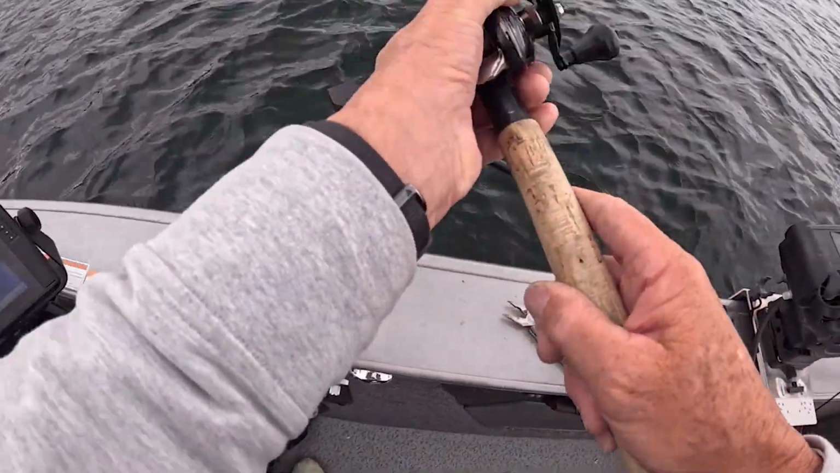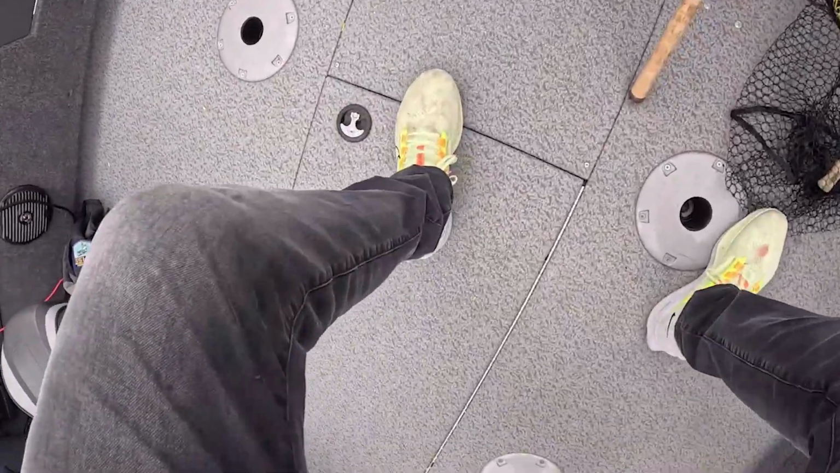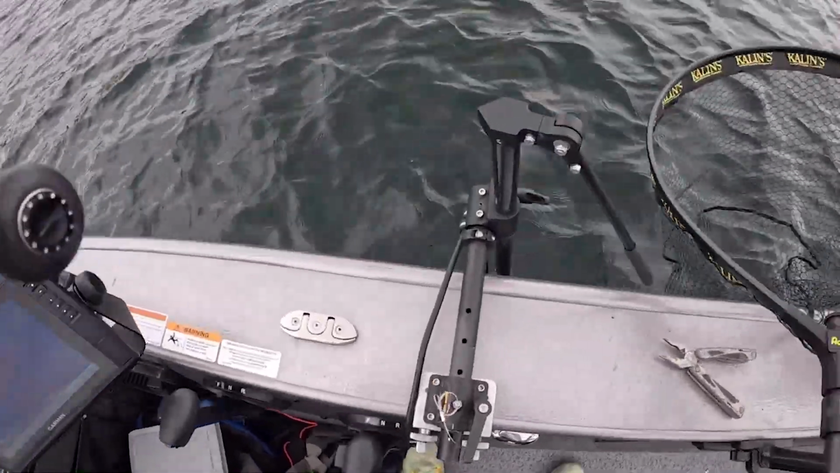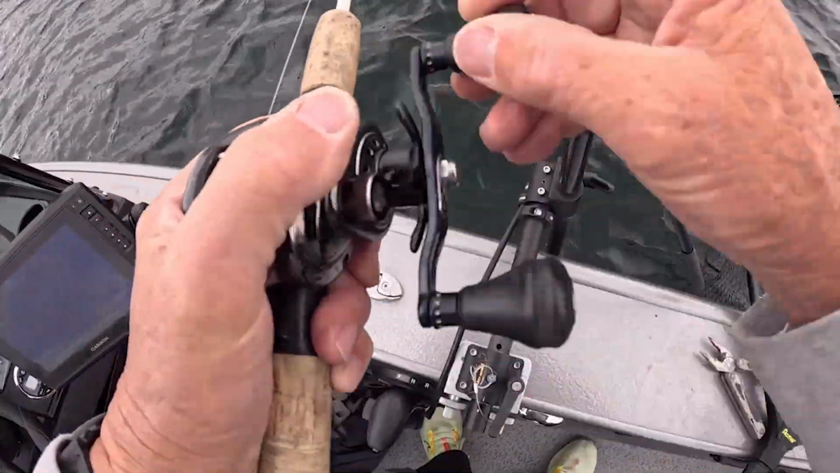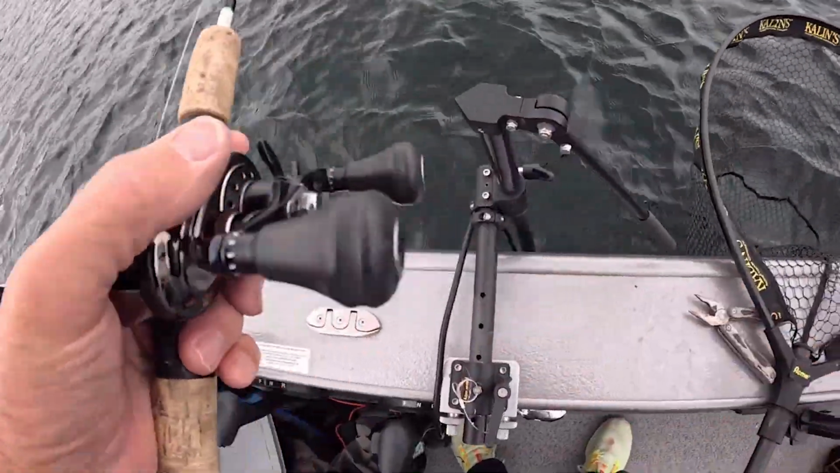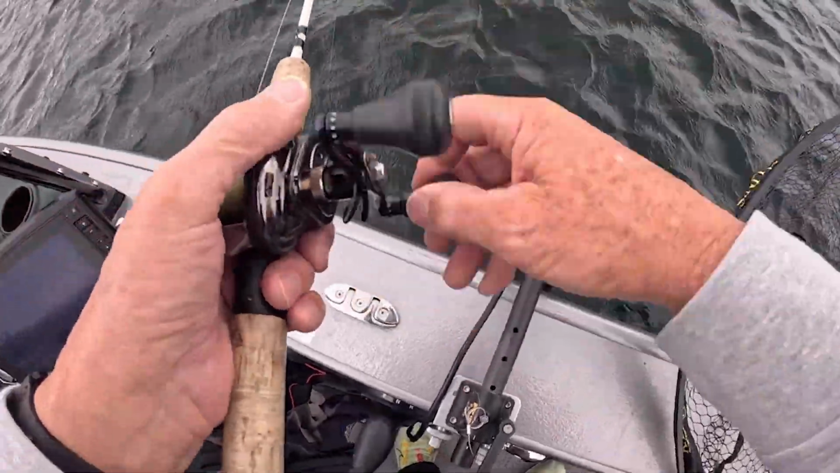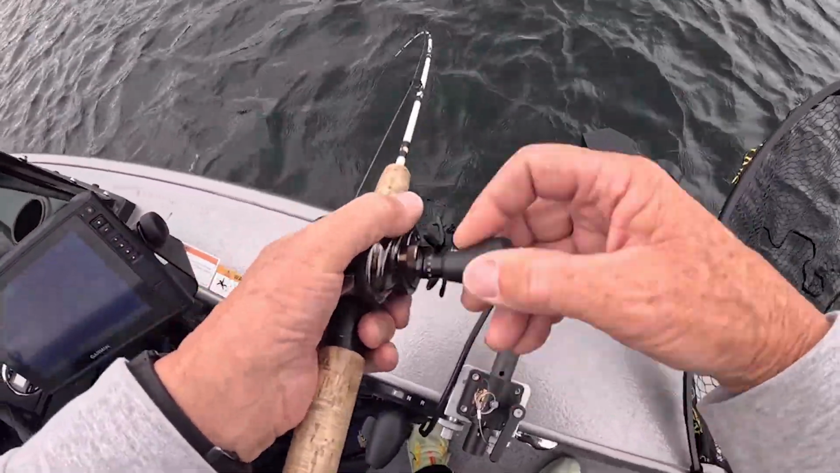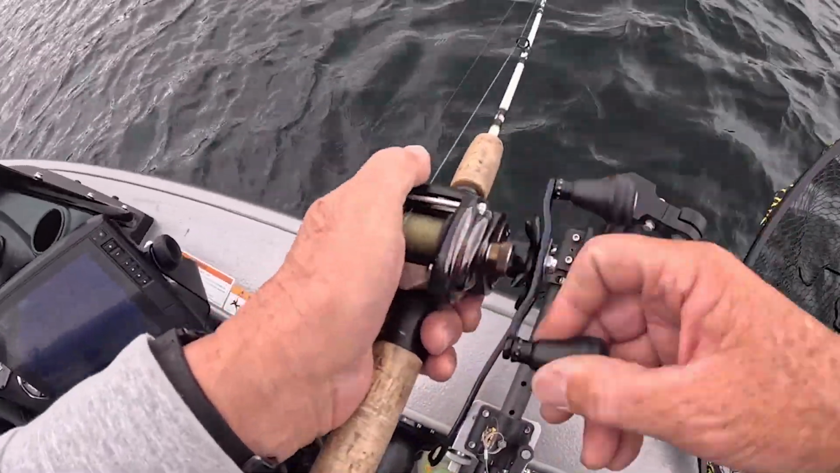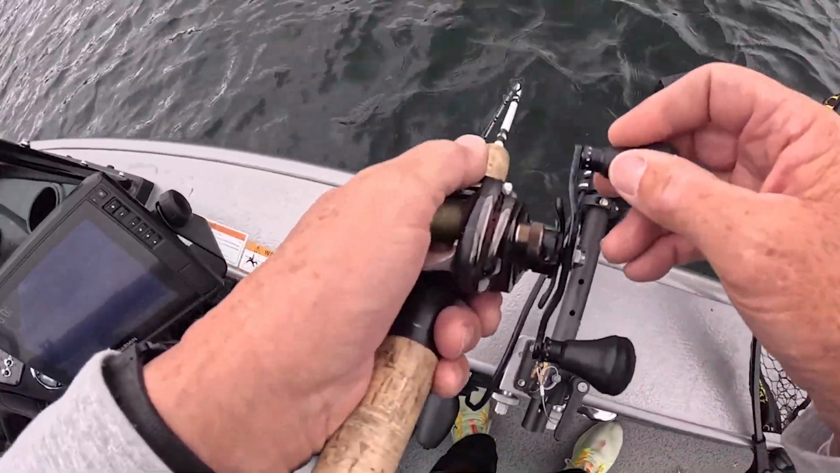It's a good fish, whatever it is, and actually now it feels like it's a kokanee, but we don't know for sure until we see if we can get it in the net. 65 feet. I'm thinking it could be a lake trout. Certainly we know it could be a kokanee, because I've caught them down there. Oh, and he is taking line like nobody's business. Wow.